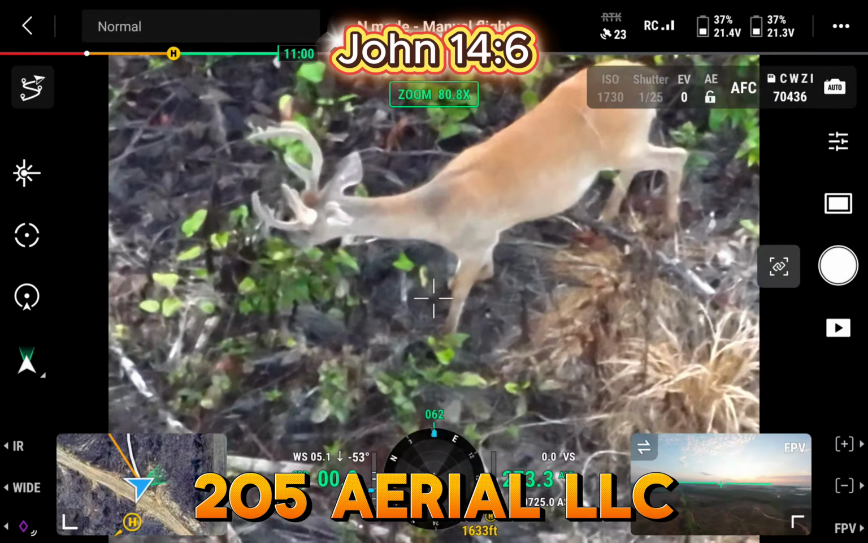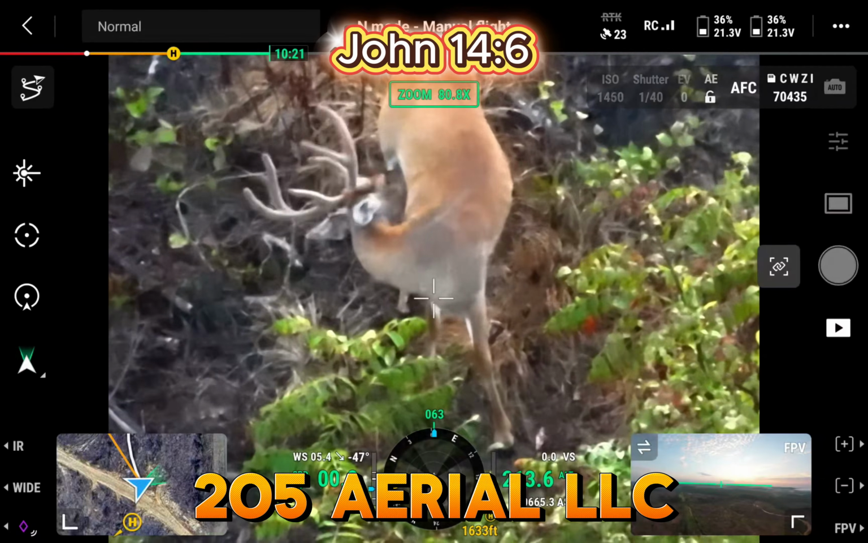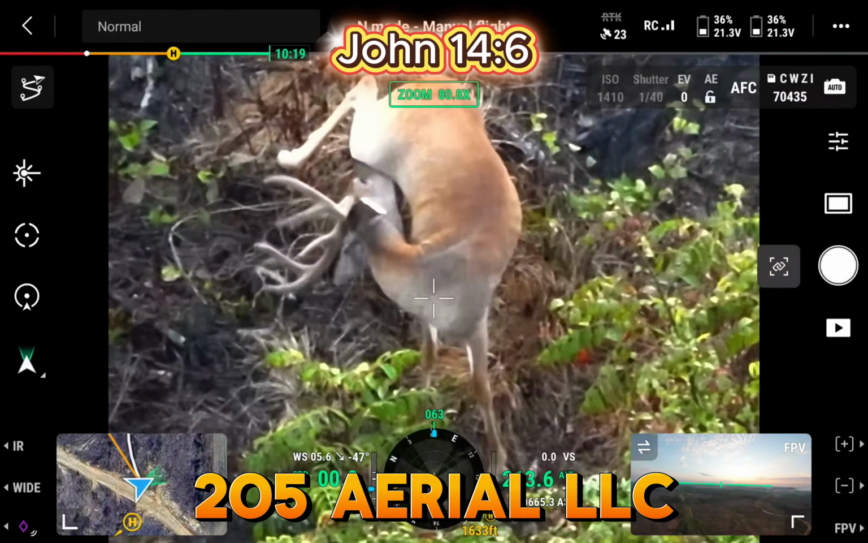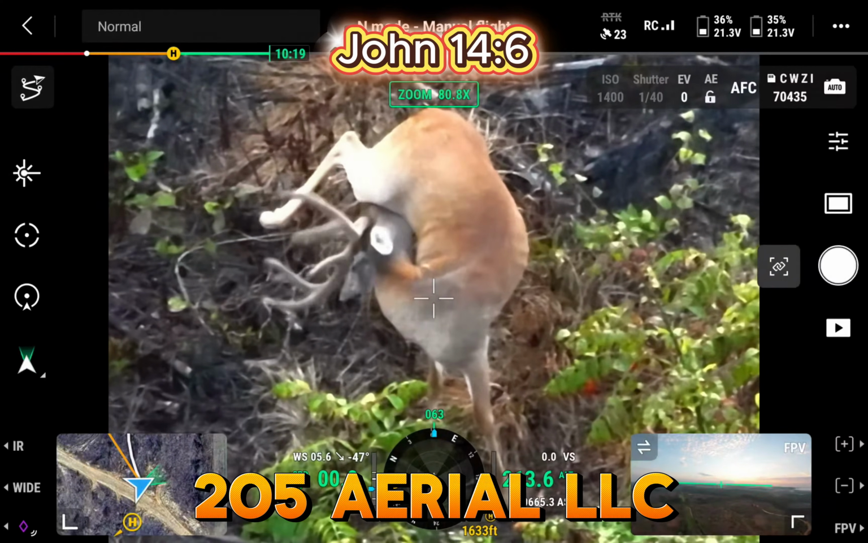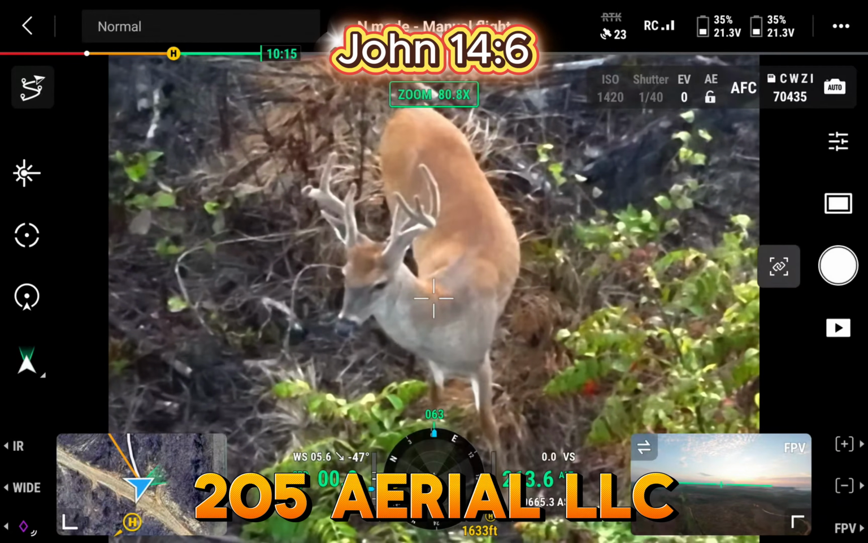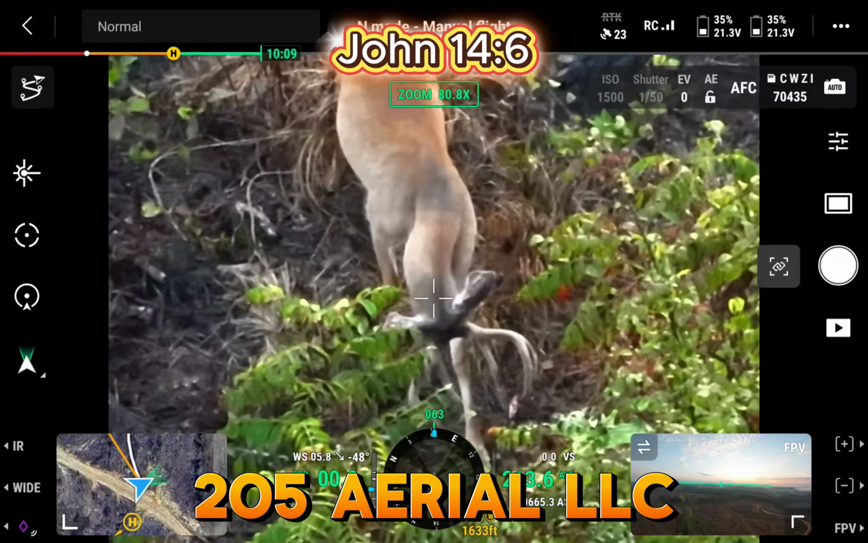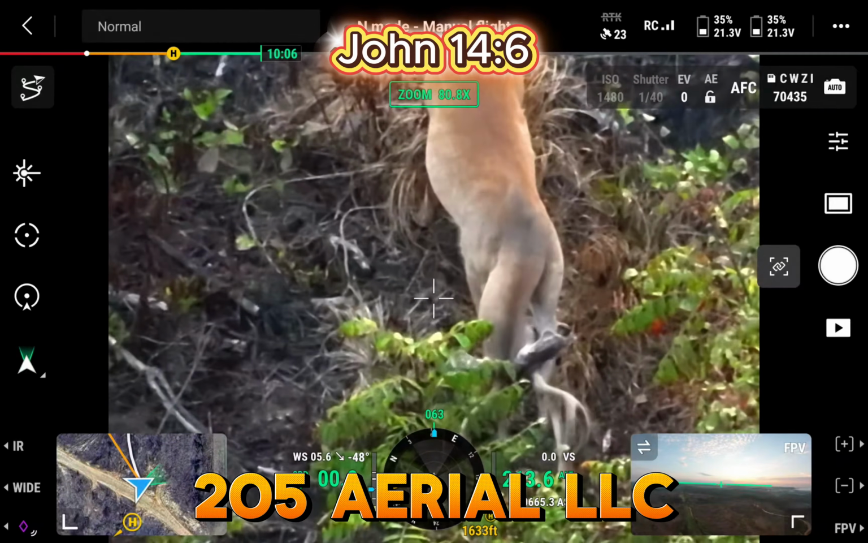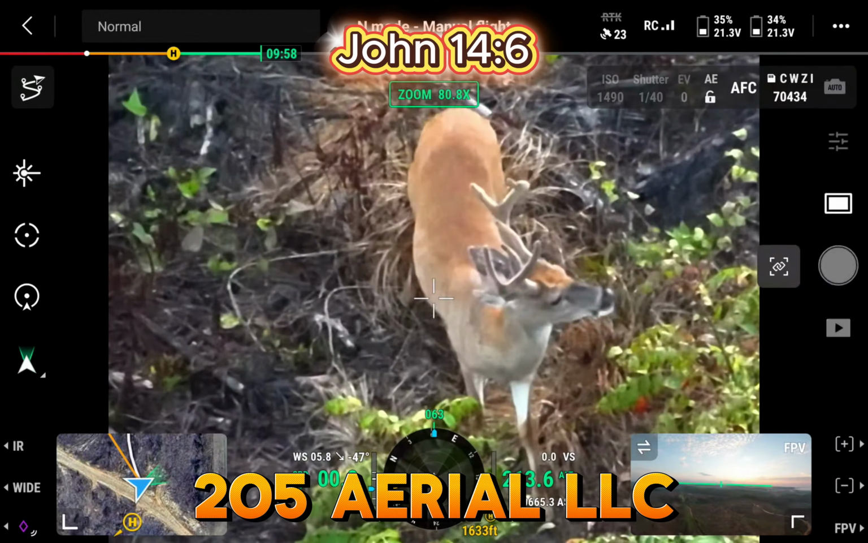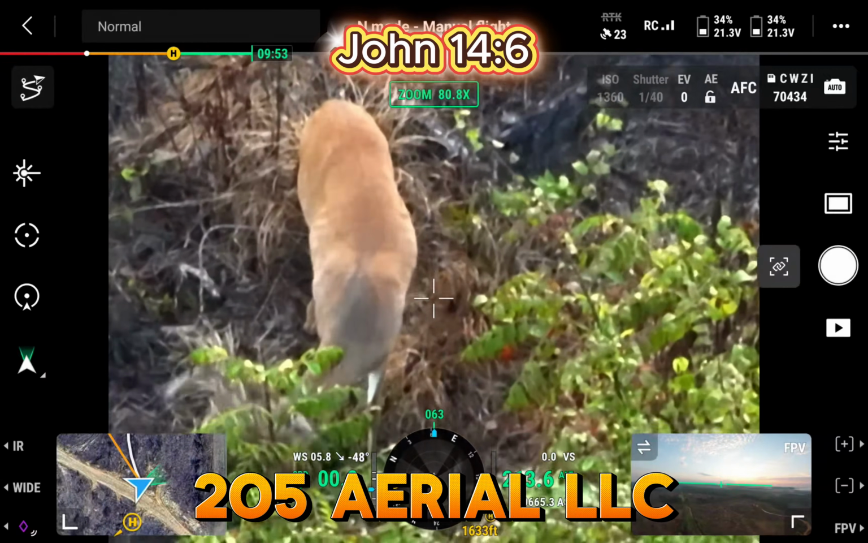I'm going to drop down a few feet and get a better view of him. I think it's a shooter. I mean, I do. I think this is going to be a little bit old. This is a 4-year-old. I don't know what we got going on right here, but the deer itself, I think, is a 4-year-old. His rack's not great. Again, this is still in velvet, so when he sheds, it's going to be a little different. But he's got pretty long brow tines on him. That's a heavy deer.